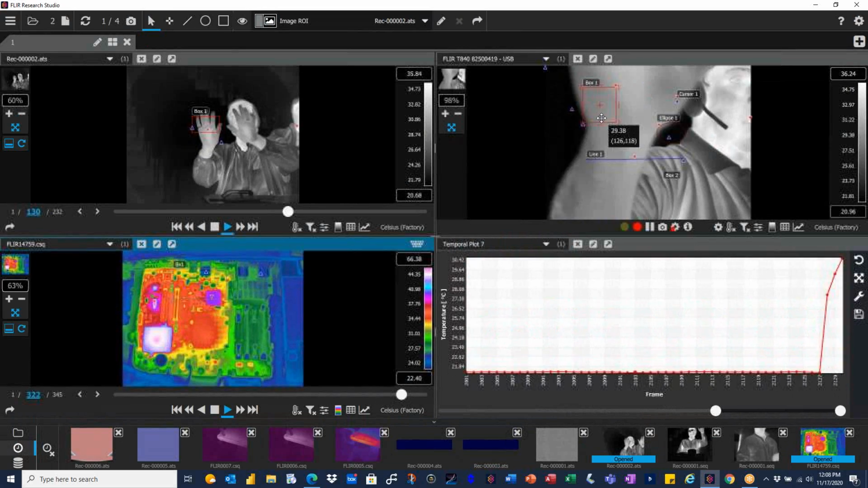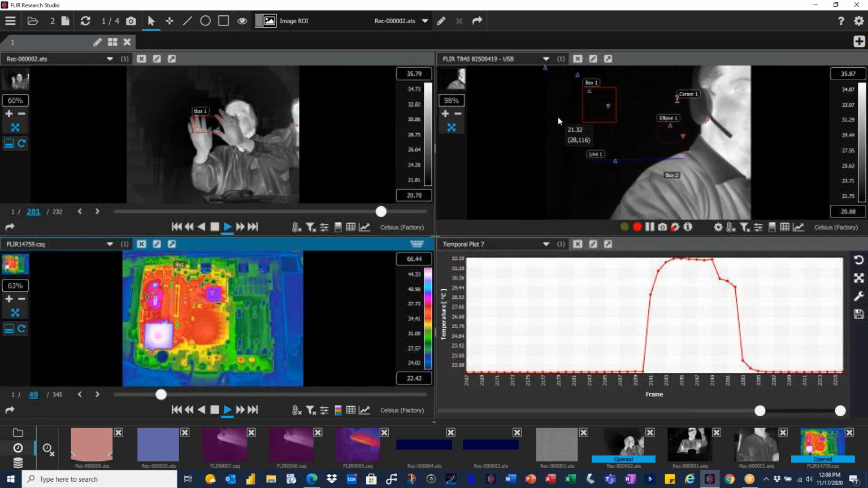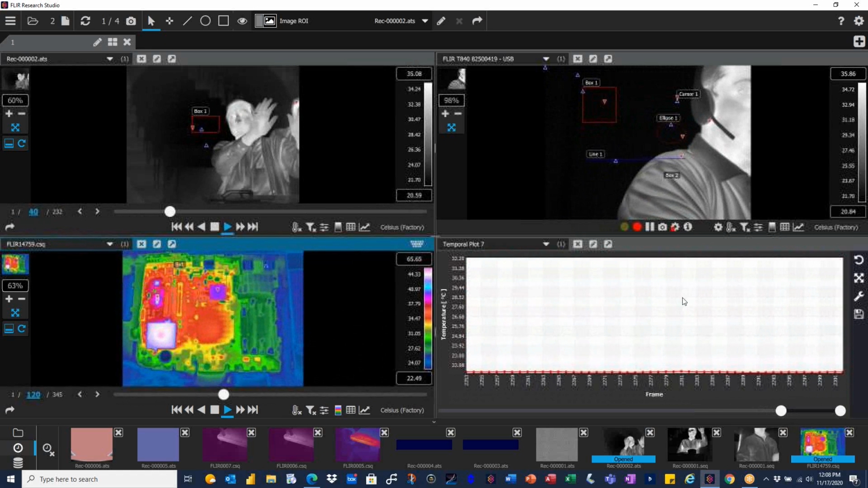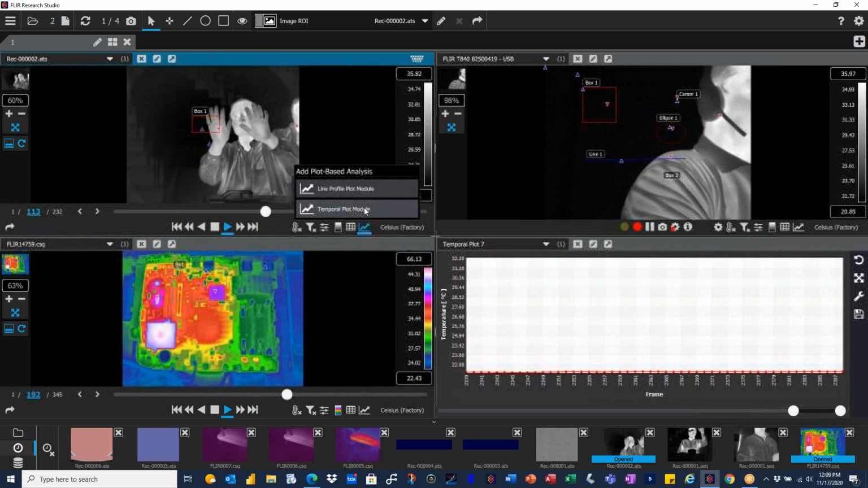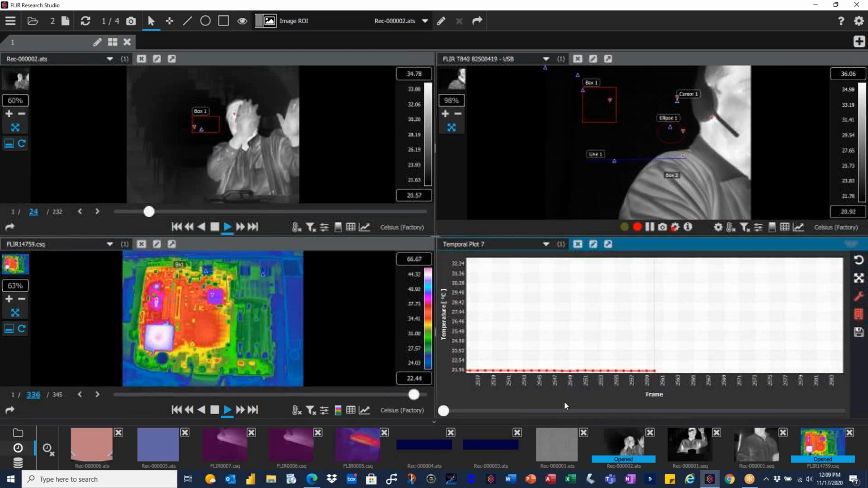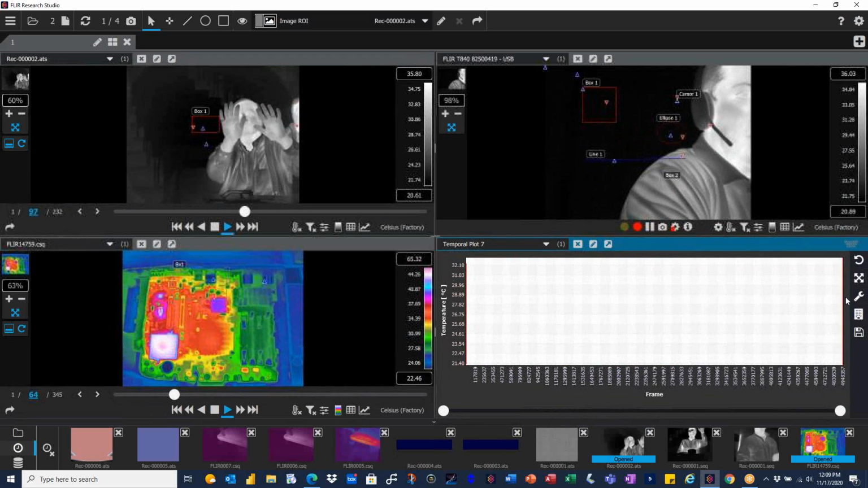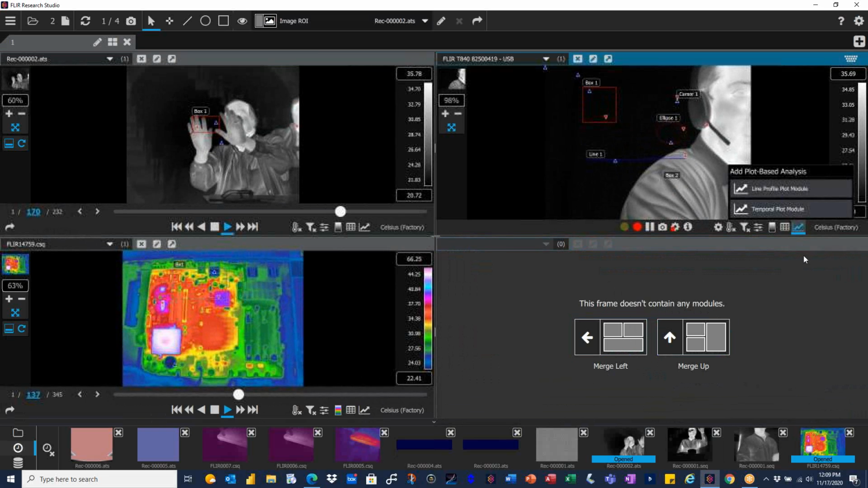So now I'm plotting the box tool that you see right there. As I move my hand over it, you see how it adjusts its temperature scale. Now, what if I want to include the same data in my plotting right here? Very easy to do. Click on the window, the event you want to plot from, and choose the same thing. Let's say box 1, maximum. It's going to ask whether you want to merge into the current module, place it, or replace it. I'm going to merge it in. So now I know my data is a little off. I need to reset this data. Let me close that up and do it one more time.